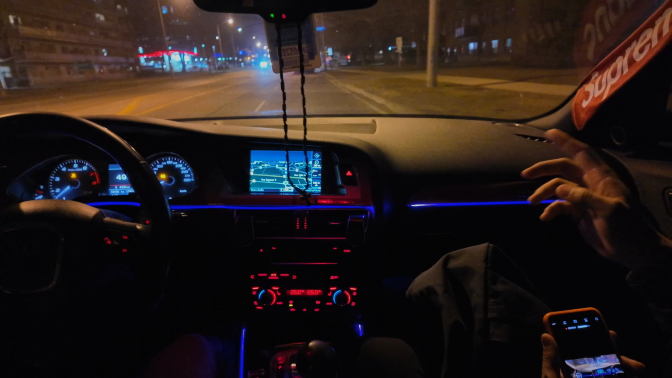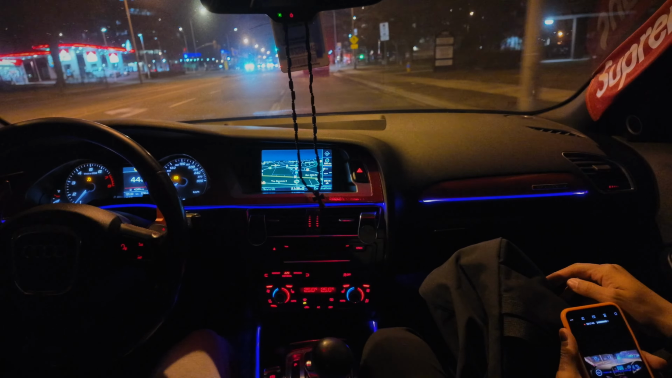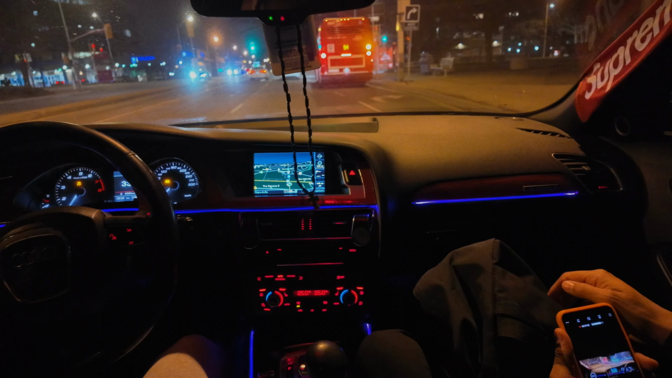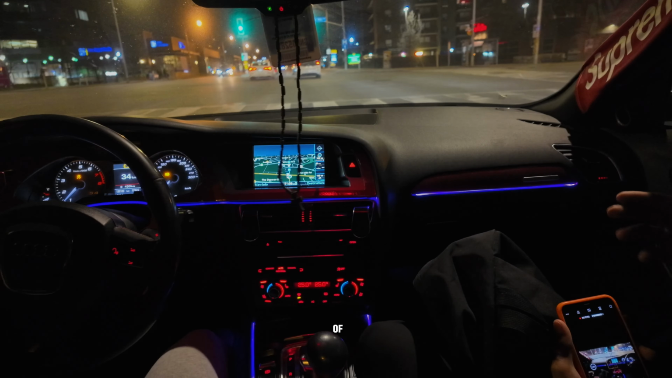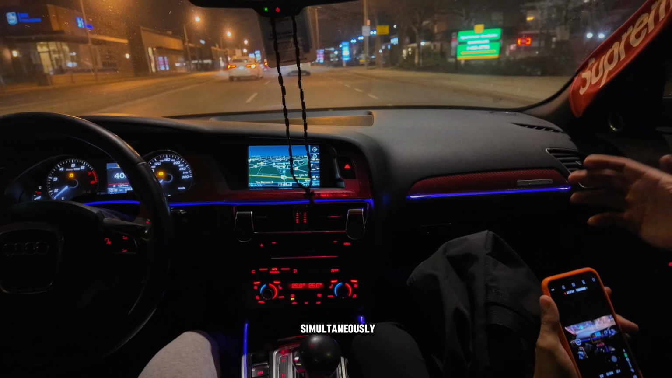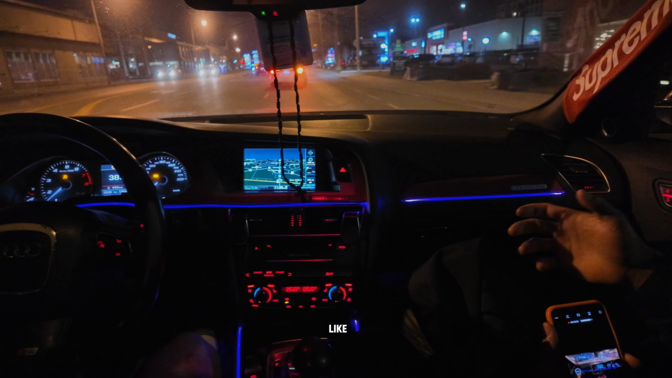And this gold cross, his old car, his first car, his own sentimental values, and these gangster CDs that have a myriad of meaning and their own unique ways of expression. All these things are simultaneously happening in this gold chain with this symbol of the ultimate truths.